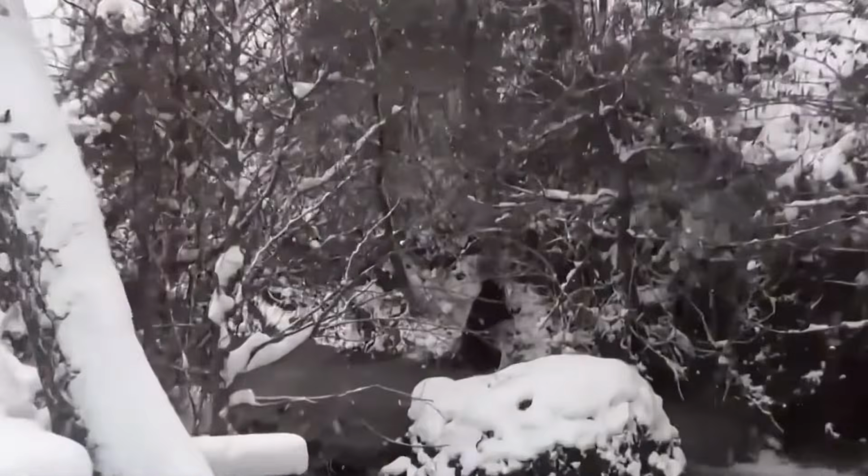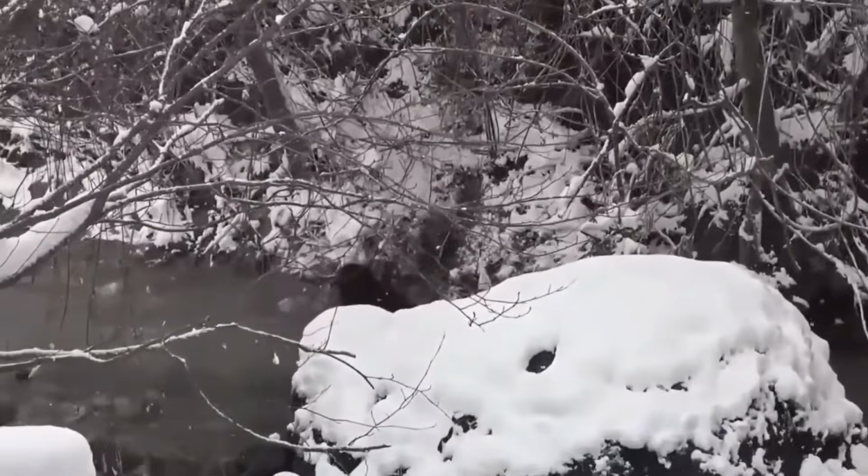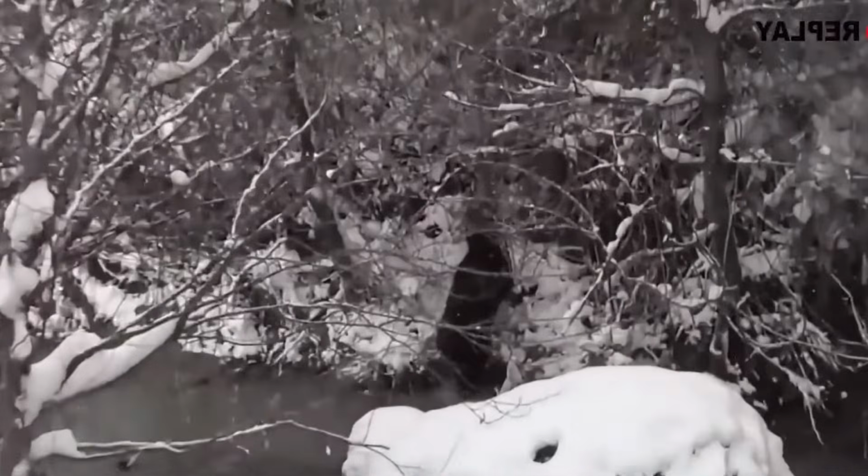Securing the fields by nightfall, night hunts in winter are grueling. A team tracked a boar through snow, stopping it with a precise shot. Another found a boar under snow-laden branches.